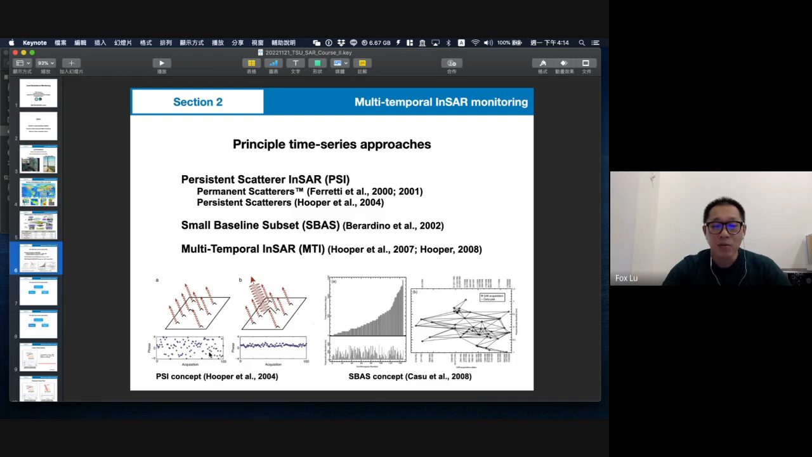And the left side and right side figures show the main idea difference. For PSI, you pick out what we call the strong signals from the surface. Originally, the signal is very noisy. And if you use SBAS, the idea is different. They hope to use a lot of interferograms to get a good result.